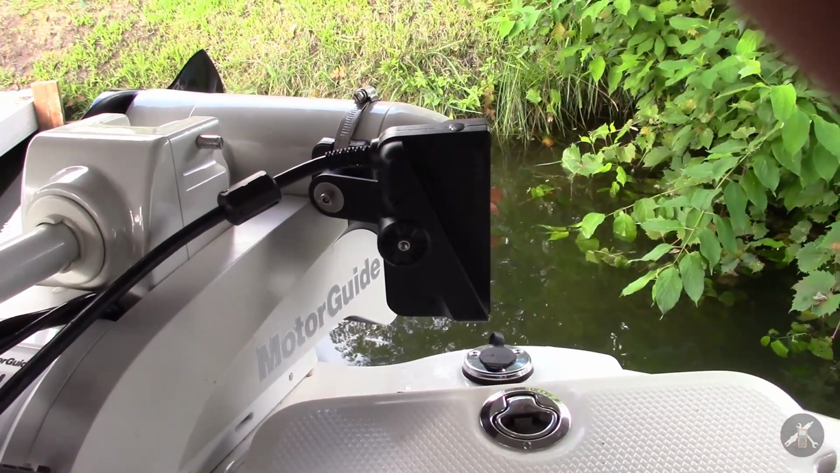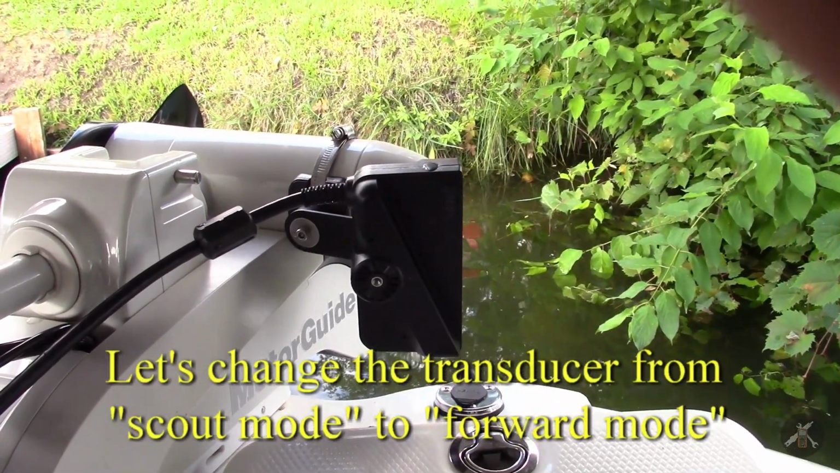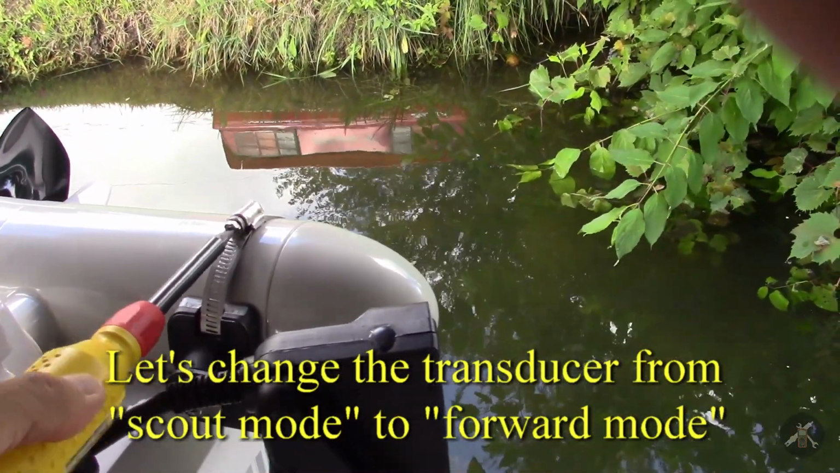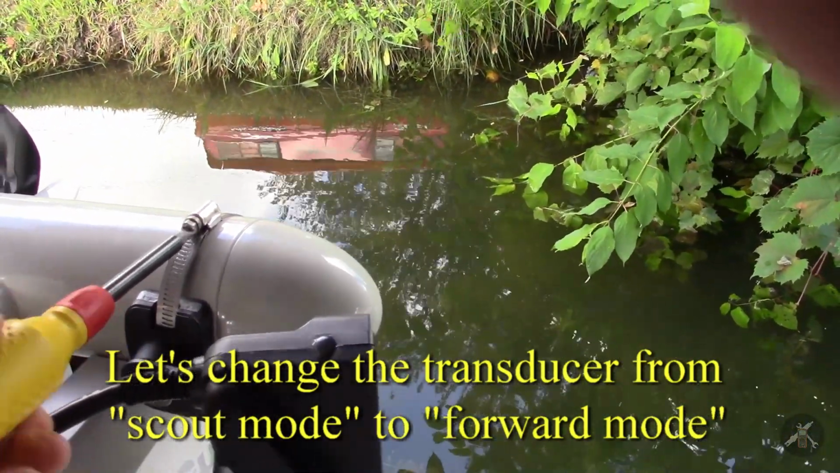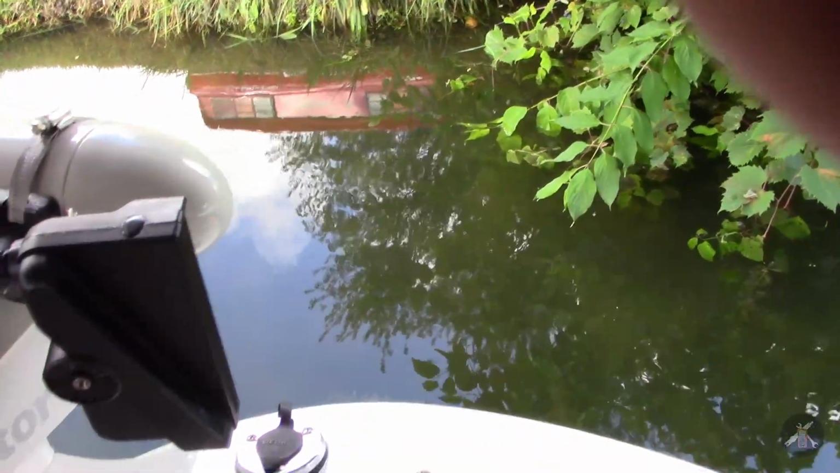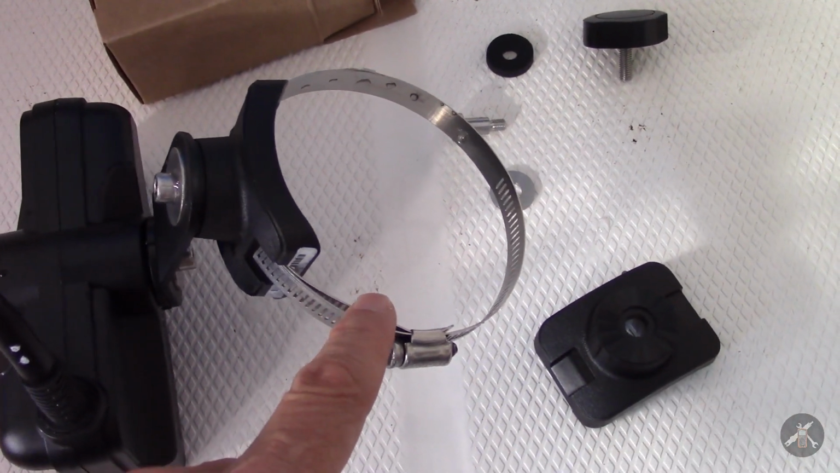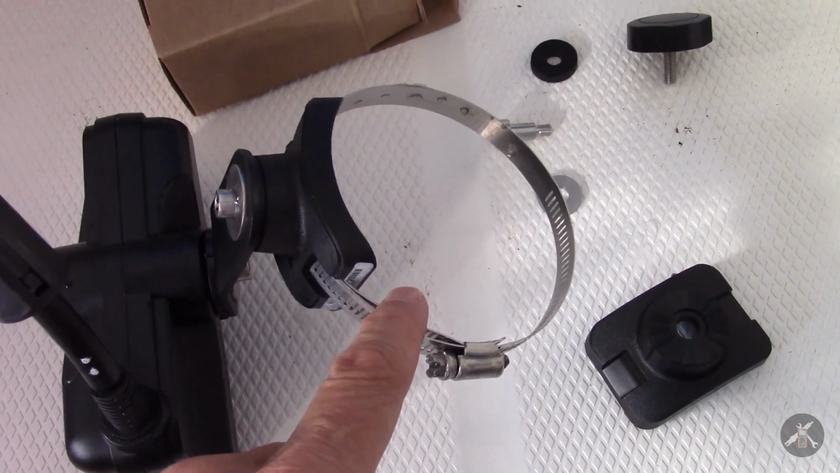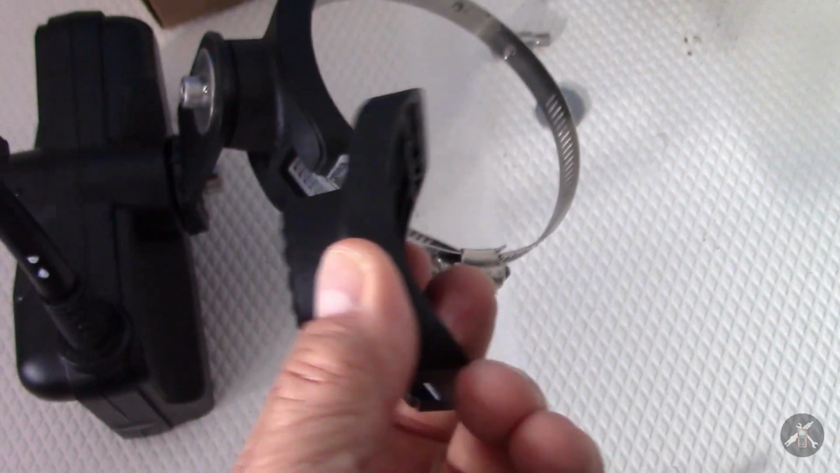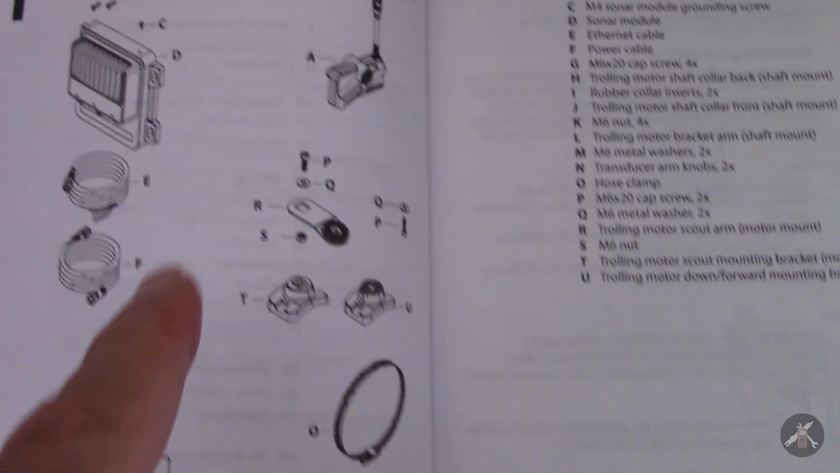Okay, so at the moment I have that transducer in scout mode pointing to the front. I'm just going to loosen the clamp and take this off and bring it in the boat and do the changeover. Well, now that I've got it in here and I need to make the swap, I've got to take this clamp out so that I can get this apart, and then to go on the side of the motor I need to use this one with the teeth, according to what the book says.